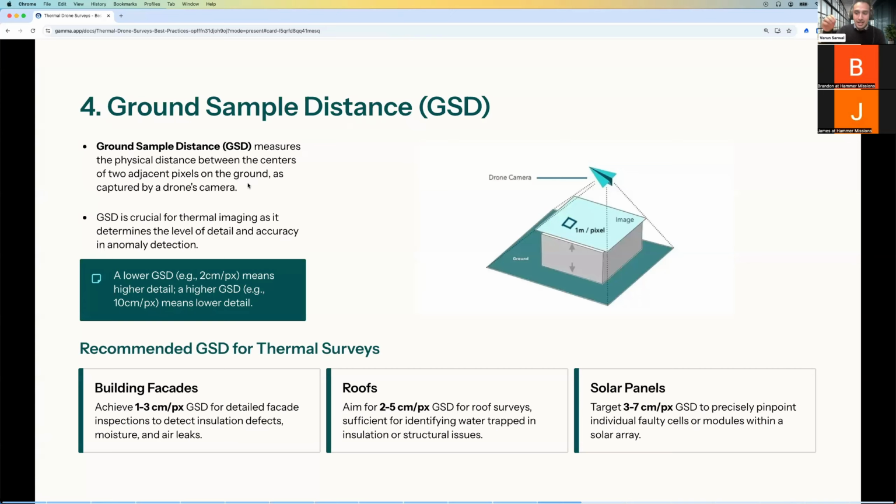So the sensor is sampling the ground, and you're trying to figure out what is the smallest distance that the drone can see. For example, at a certain height, its camera might see 1 centimeter per pixel. If we make that height lower, maybe it's 0.5 centimeters per pixel or 0.25 centimeters per pixel.